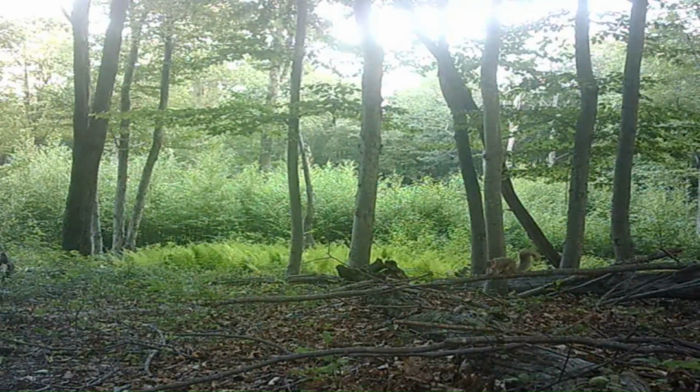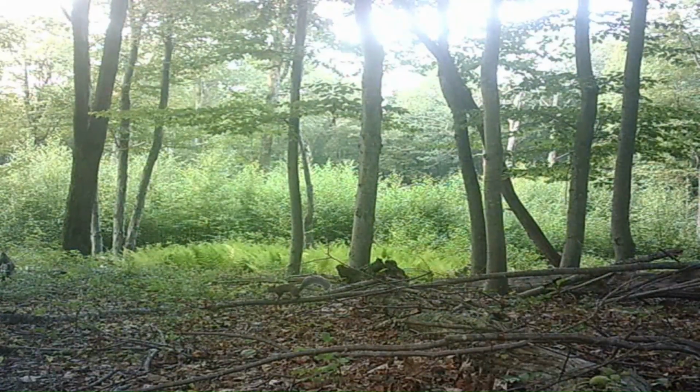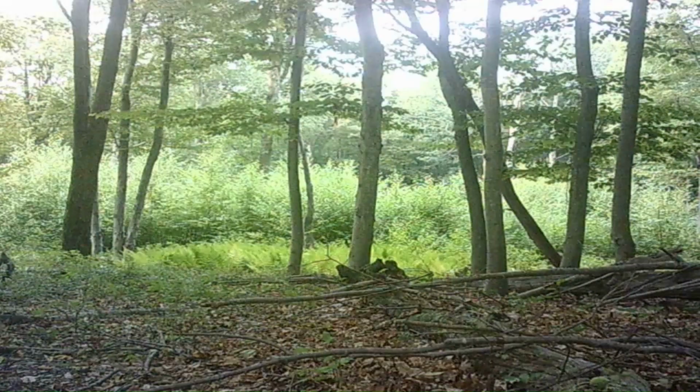And if I get a day, I'm up there with nothing to do, I may see about moving this camera a little closer to those logs, because a lot of the small game critters seem to be using those logs to travel across. Or else add a few different ones in there. Maybe cut down a couple of them birch trees and get them a little closer to the camera. When the animals are running them, they're a little closer to the camera.